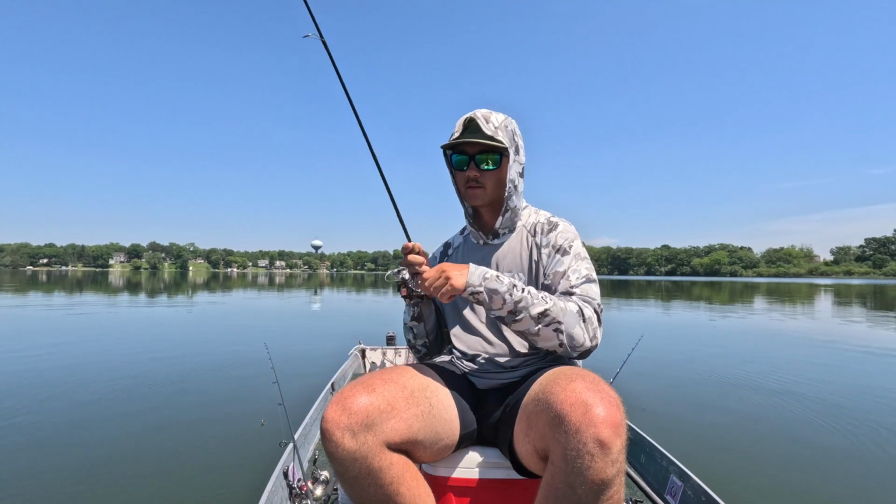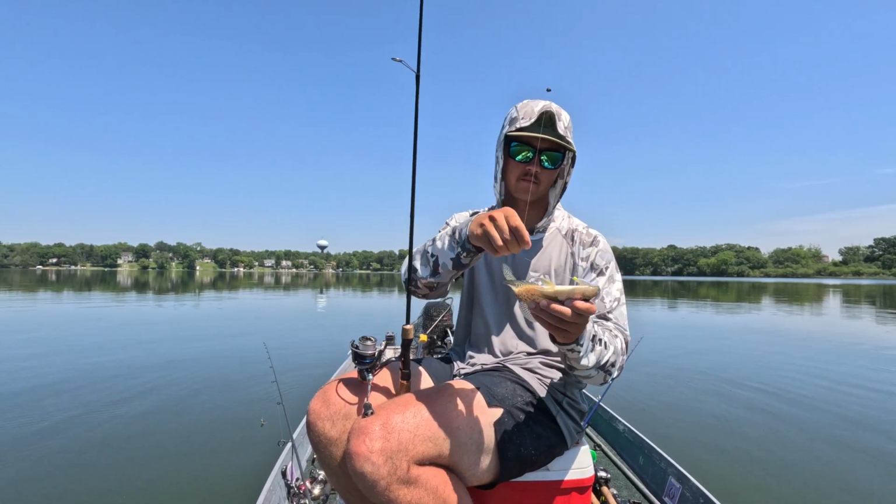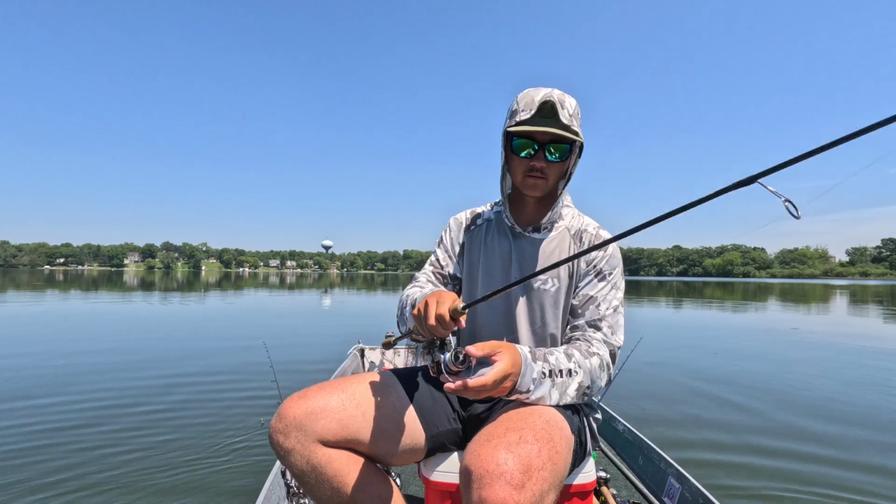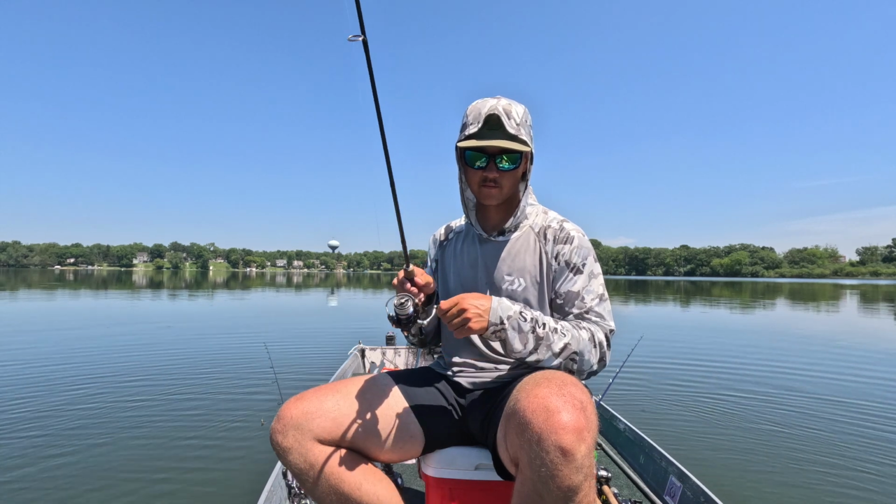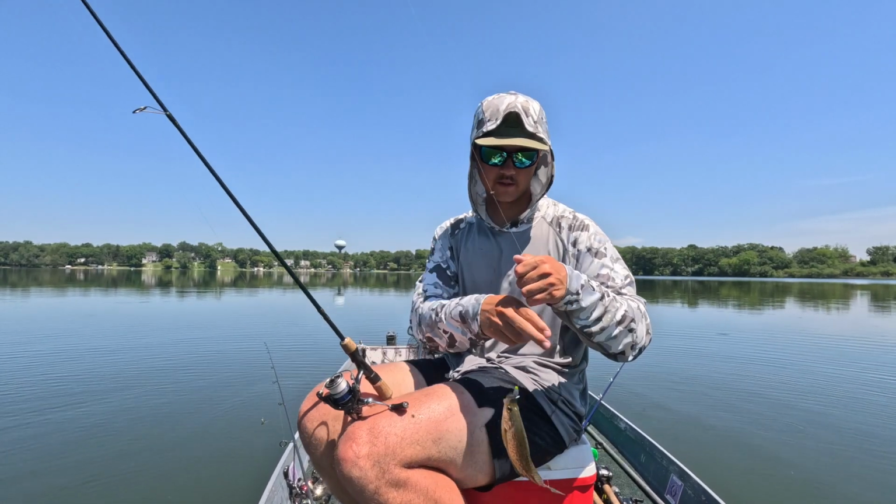Loaded with crappies. There's so many, they're just sitting right in front of the boat. Drop it straight down. Love it. Freaking love it.